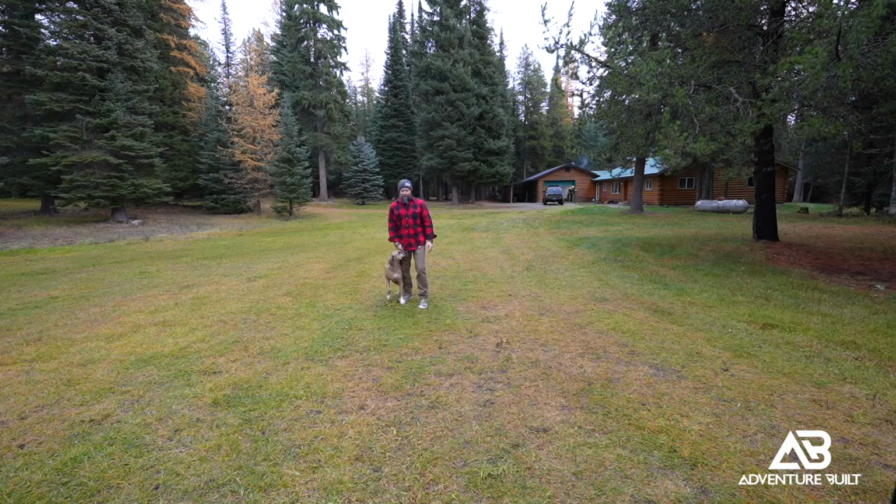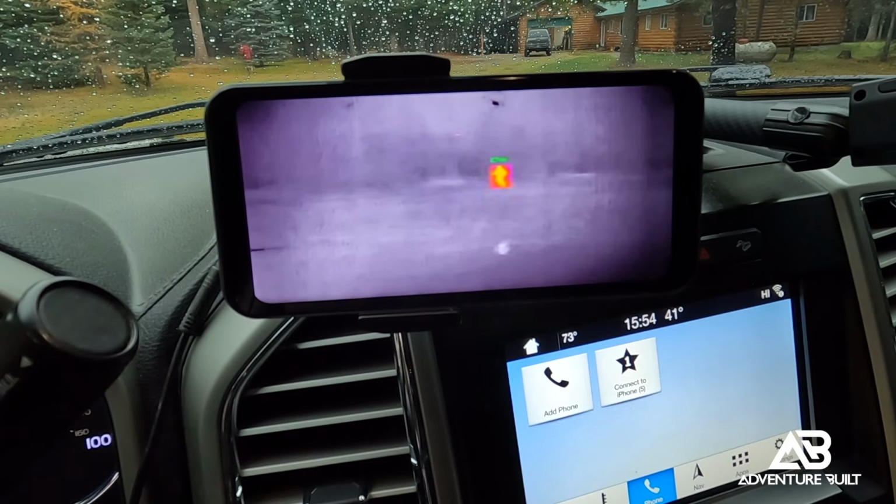Very cool technology. I ran out about 100 yards and the thermal camera was still able to pick me up, and there was obviously not as much contrast. However, I am identifiable, which is really the important thing.